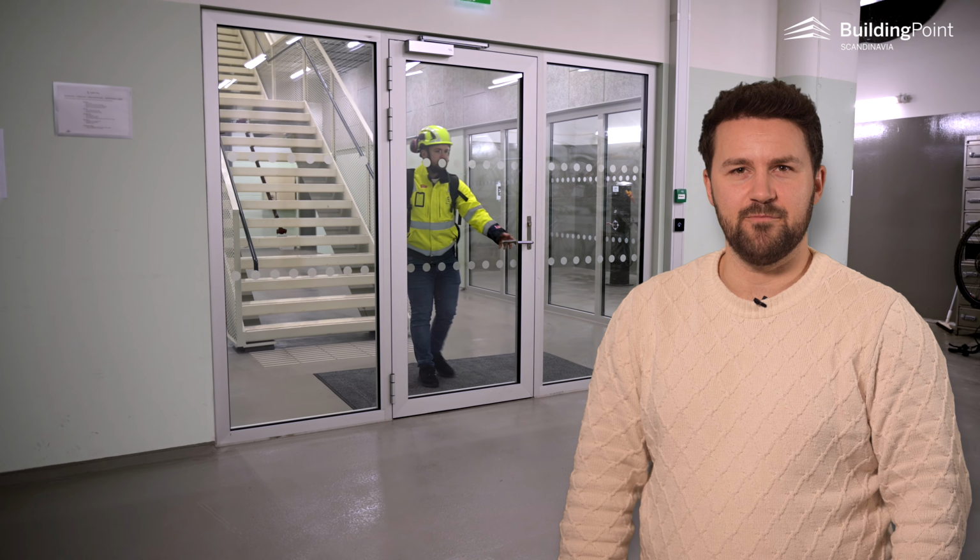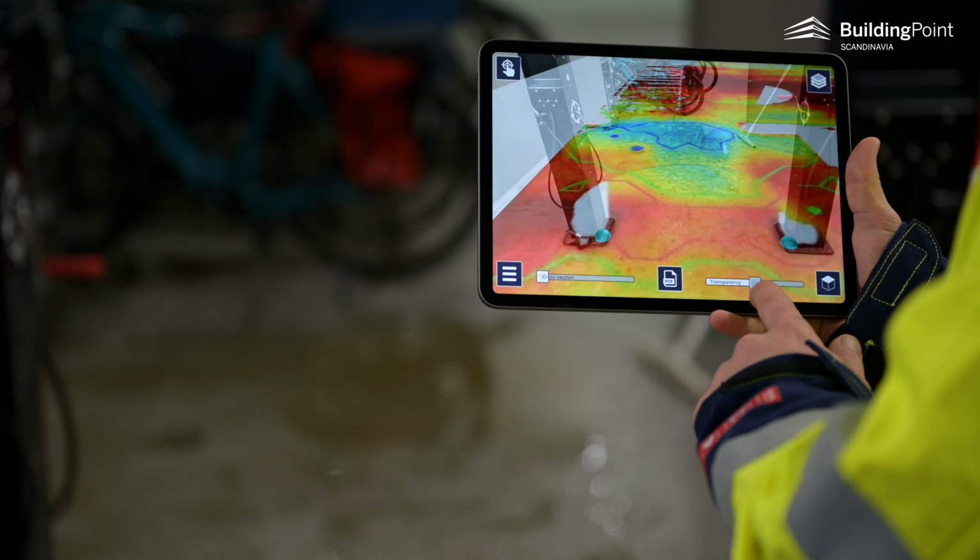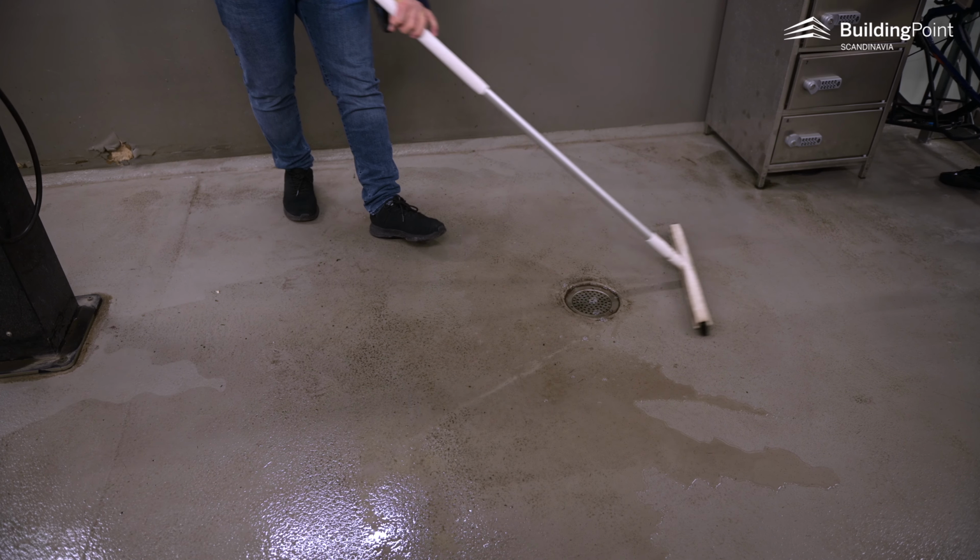We'll visit a bicycle parking basement where users can also wash their bikes. There is a drain and we want to check if everything is as it should be according to regulations. In this case, the basement and the floor are already completed.